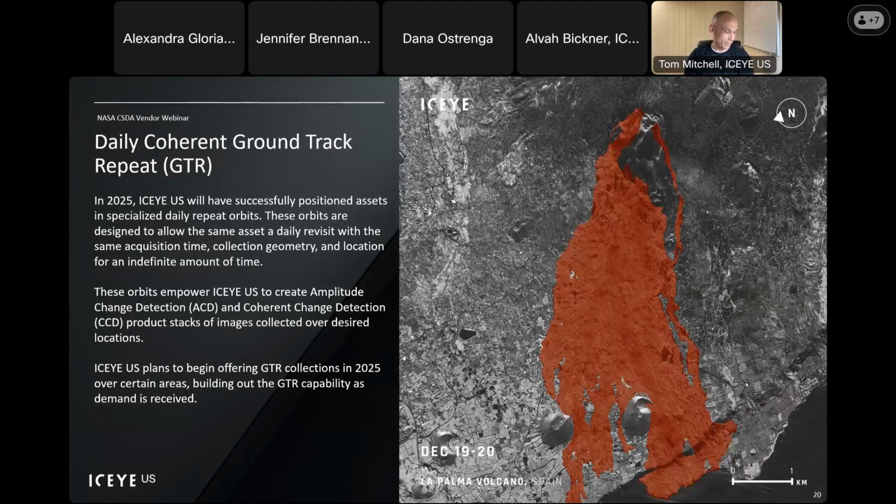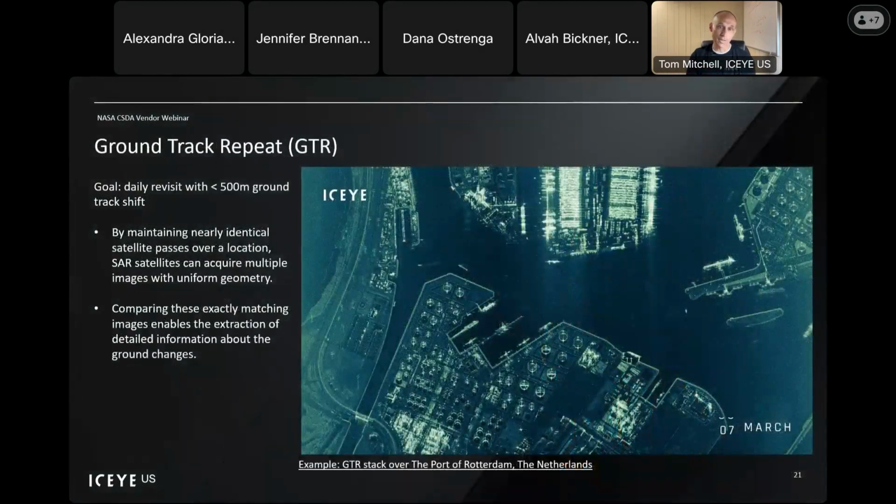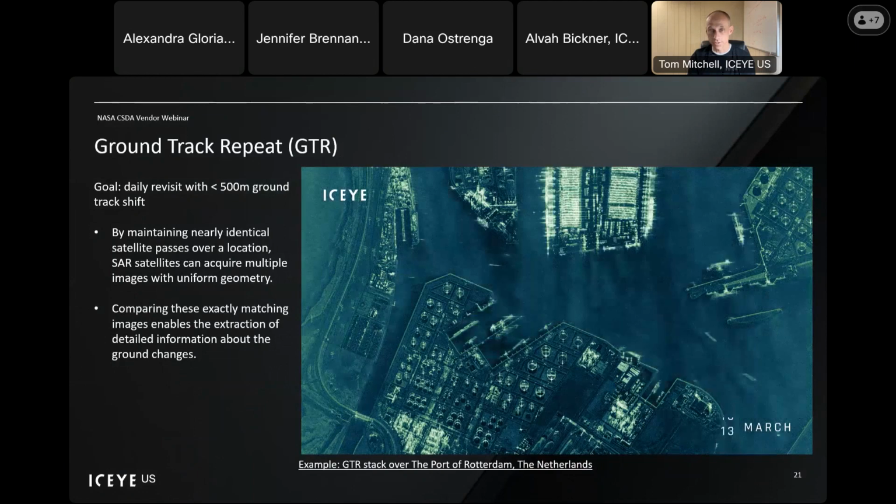So we plan on announcing hopefully soon that our GTR sensors are being able to be tasked, and we will build that capability out further as demand is needed. So the next few slides, I'm going to go over some use cases and examples of this GTR capability that we've collected previously. This example here is a great example of what you can do when you have an extended collection staring at the same point on the ground from the same geometry over a large period of time.